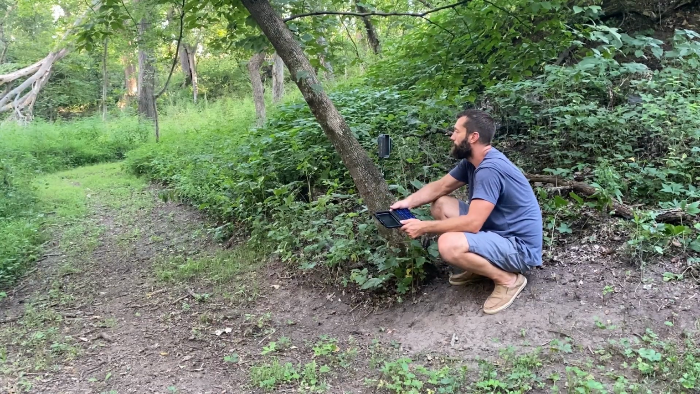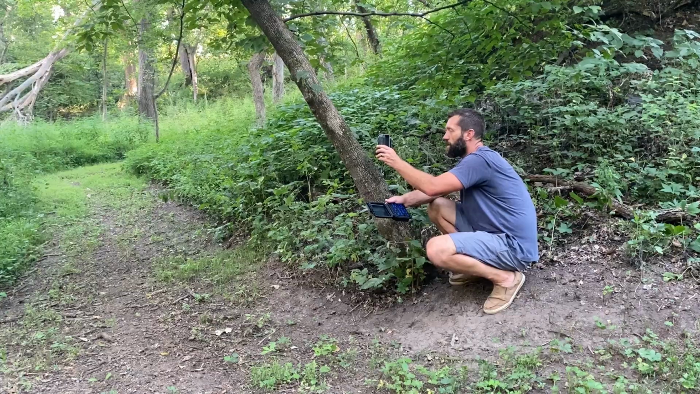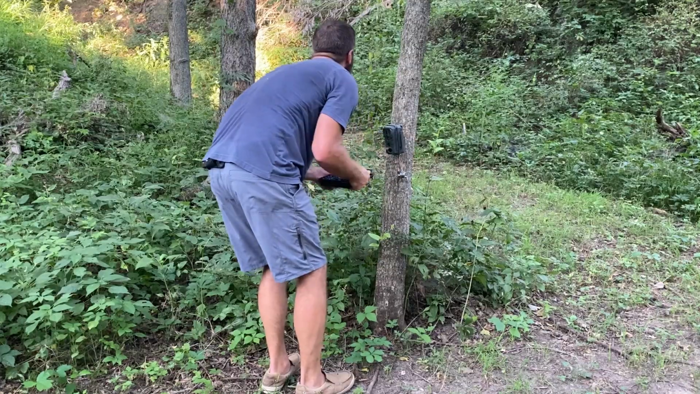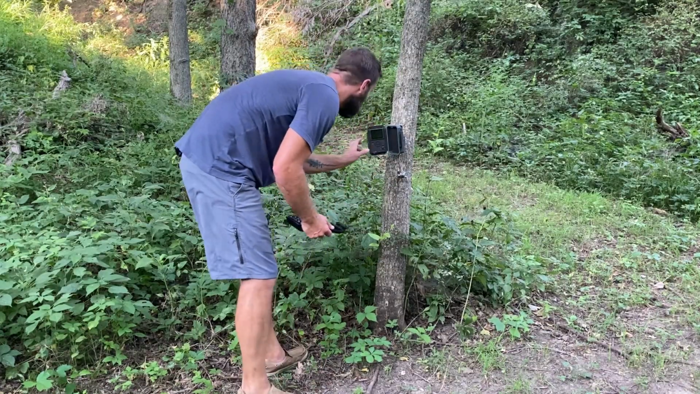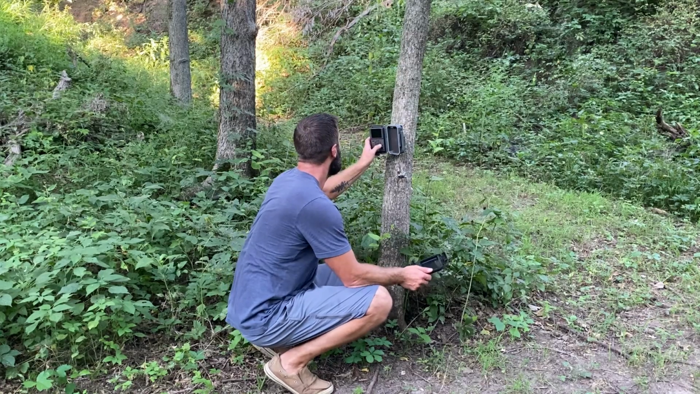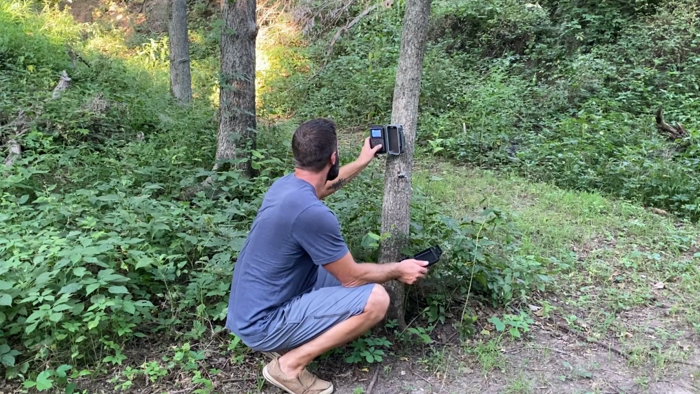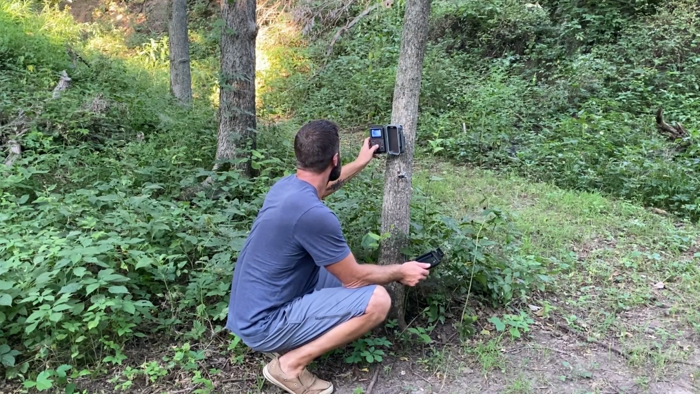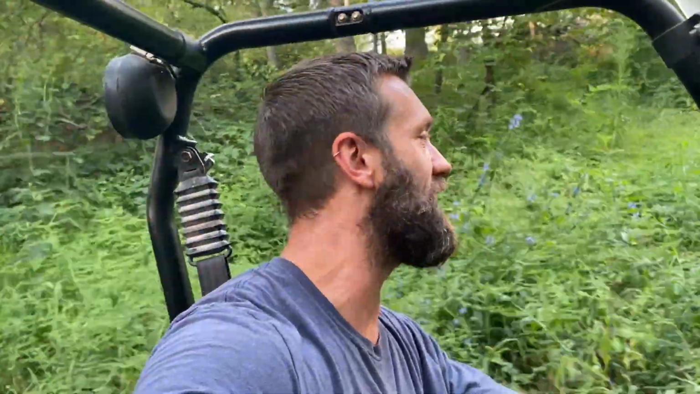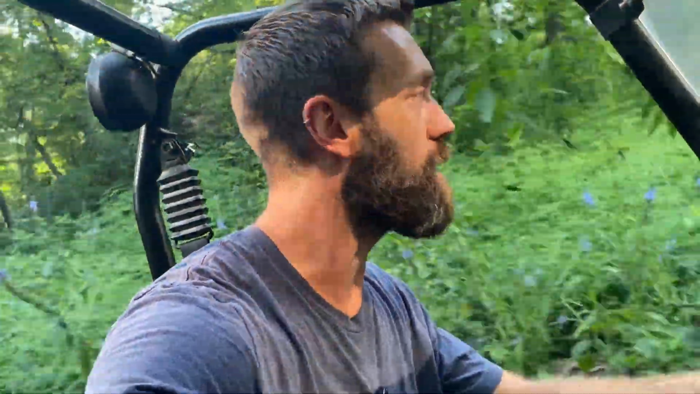there we go. Full battery, I don't know why they didn't kick on. 25. Okay, final camera. Looking down trail, but yet across from the mineral site. 55. I can almost guarantee that this entire time we're driving around the side-by-side, the goats are over here just